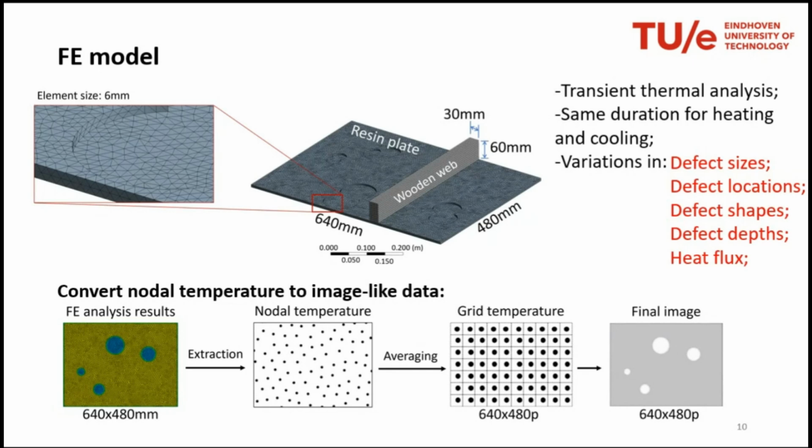So we considered the same resolution of the infrared camera by averaging nodal values and mimicking in the end the pixel values. So in the end, we end up with the final image, actually a video, like for the infrared experiment, on which we perform a principal component analysis.